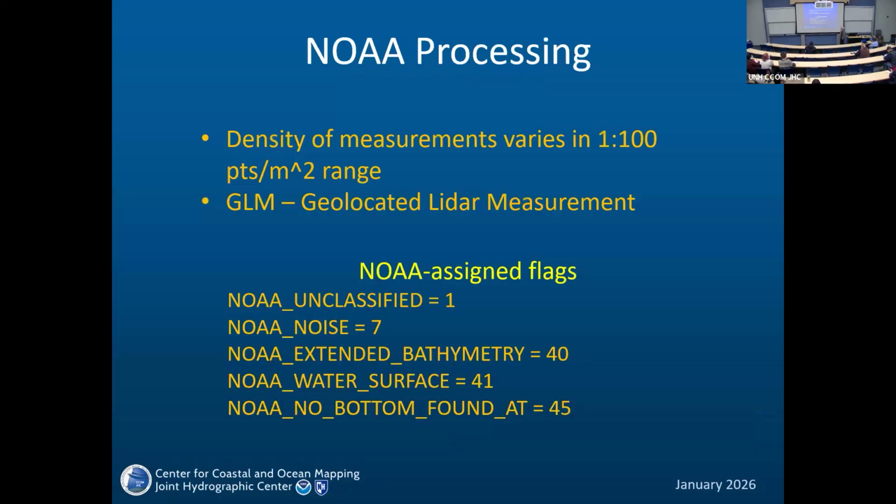NOAA processes this data, which comes in half a kilometer by half a kilometer tiles, and the density of measurements changes in a very wide range. Although they call them points, I don't like the word points because it has too many meanings.